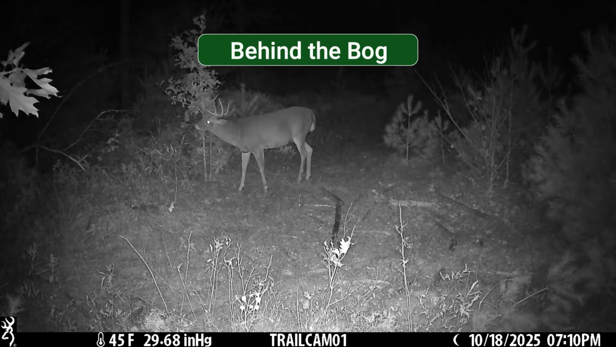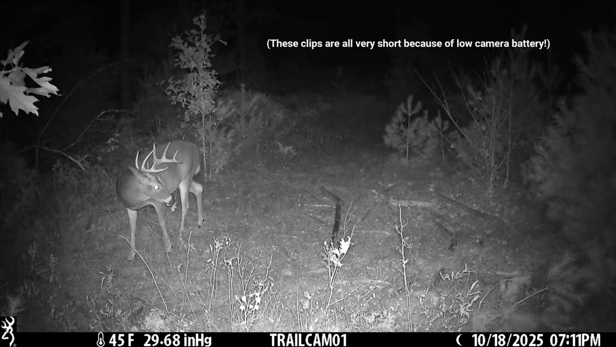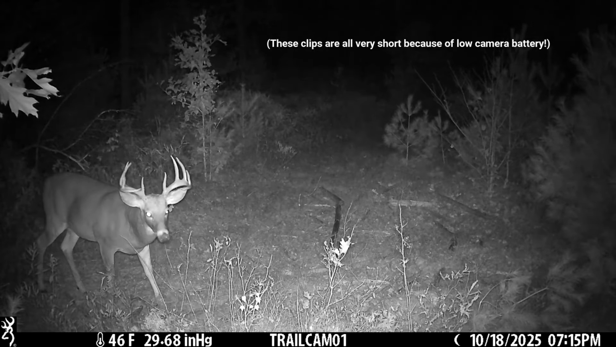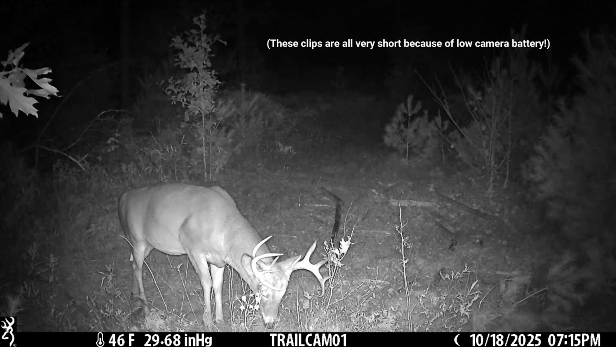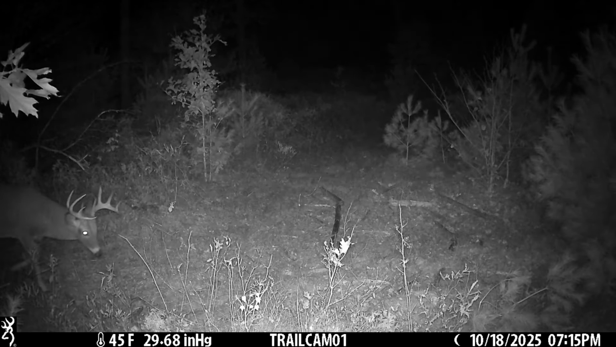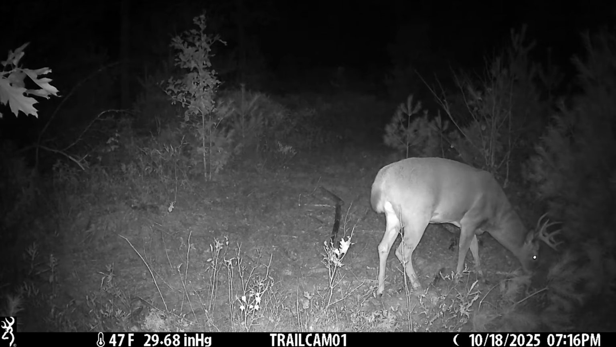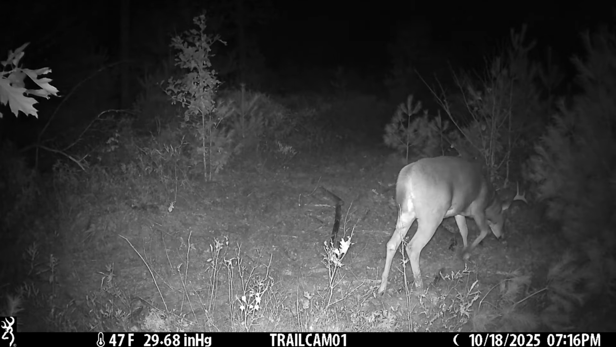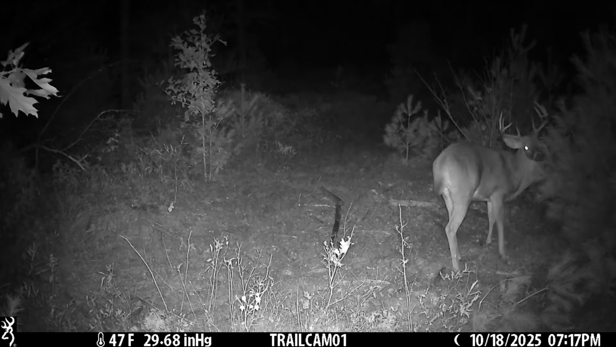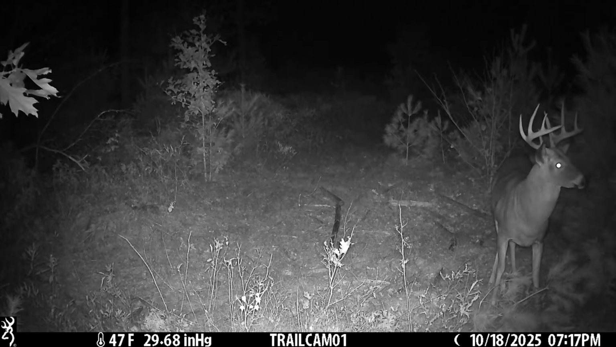The next series of clips are all taken behind Bog. It's of a doe and a large 10-point buck with a really beefy body. Unfortunately, the clips are all really short because the camera batteries were low at the time and we didn't know it. Unfortunately, with some Browning cameras, even if your camera batteries are around 85 or 80%, it will still believe that it's low battery. So ignore the constant flipping of all of these videos and enjoy this big, giant alpha buck as he sniffs around and shows us his impressive rack and his impressive body size, too.